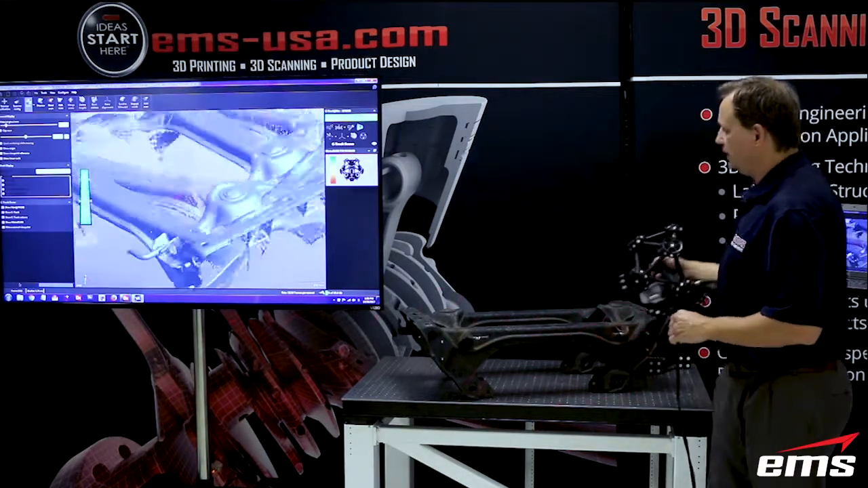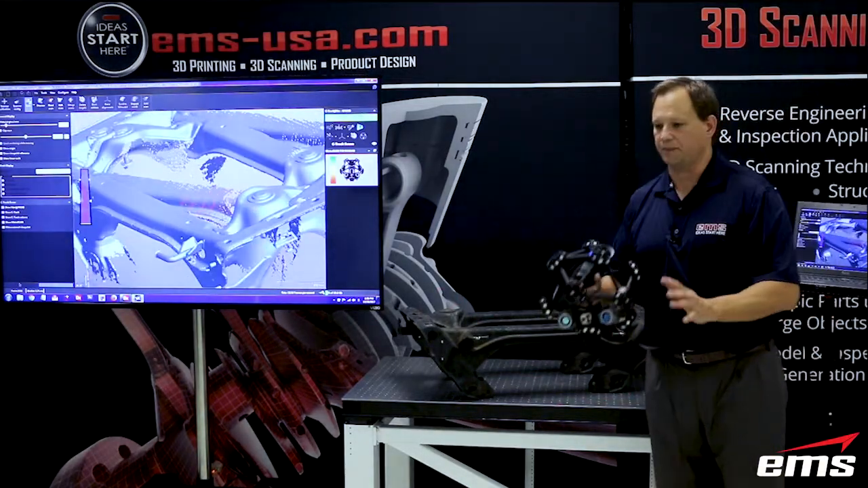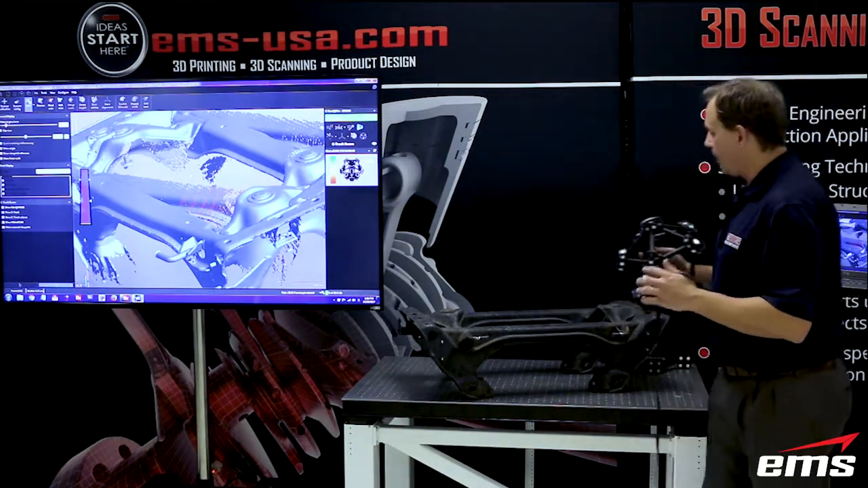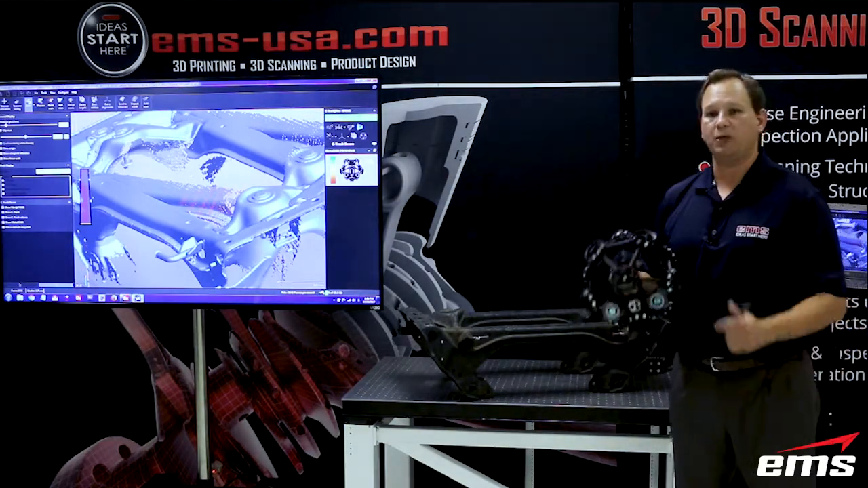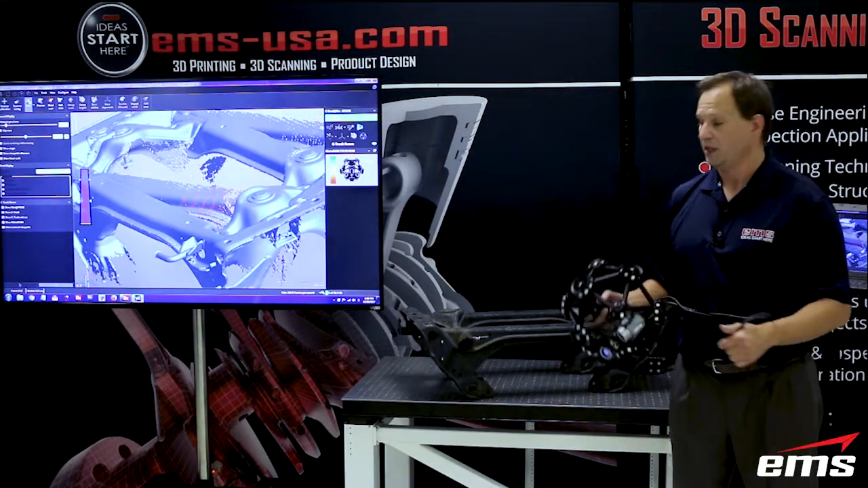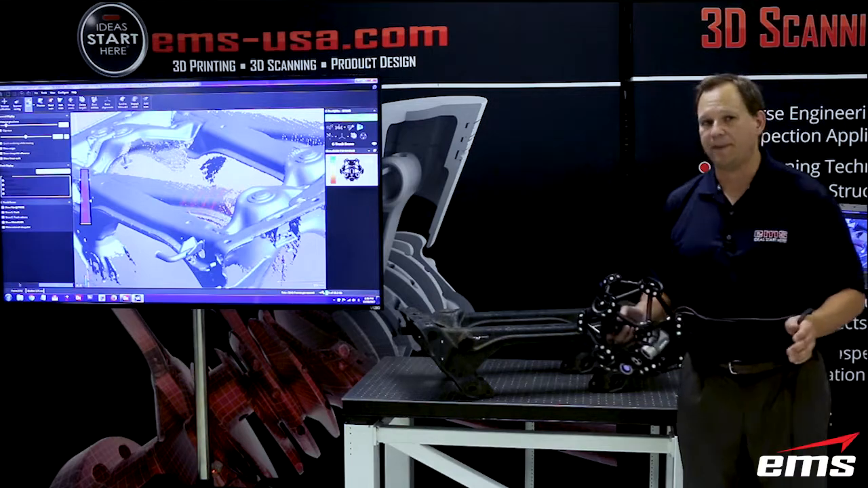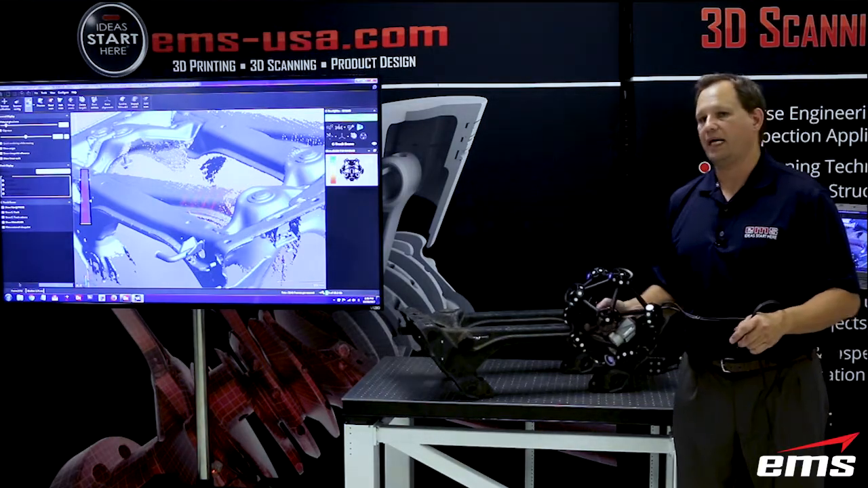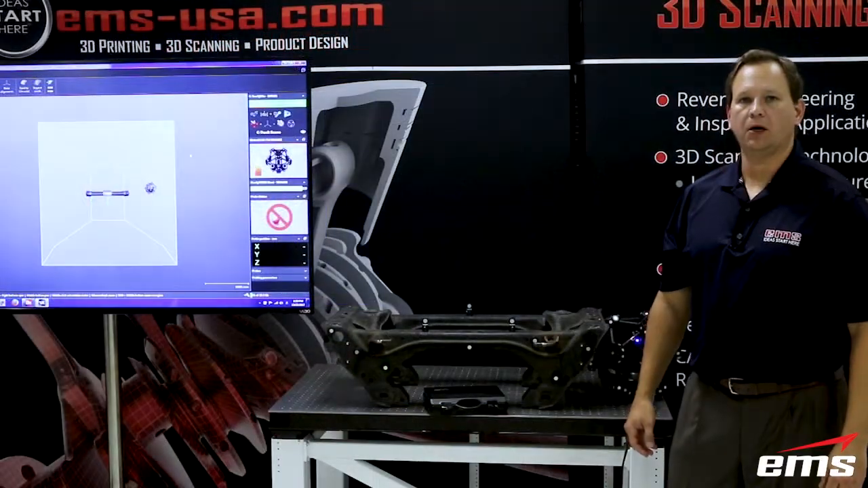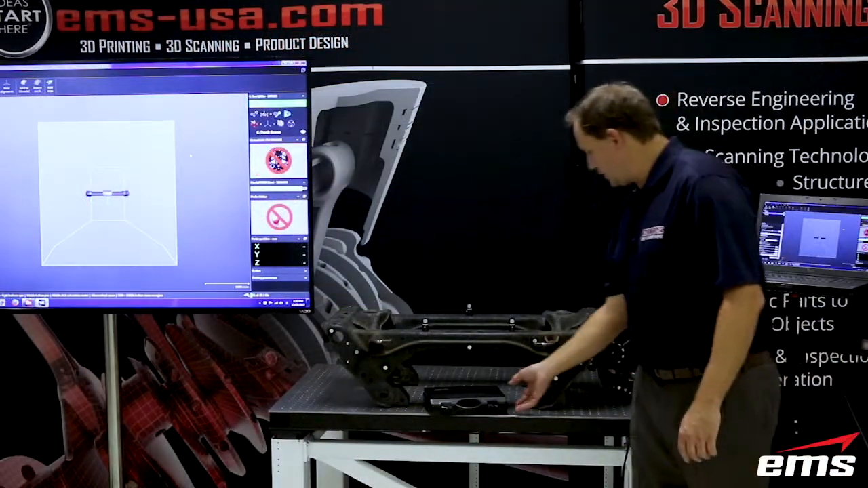Okay, so for some parts, it's something really easy. We'll set up this static mode and scan. But probably 95% of the time we introduce this thing we call dynamic referencing. Okay, so we're going to go ahead and set that up, and then we'll talk more about that and how it works. Okay, so now we're set up for dynamic referencing.